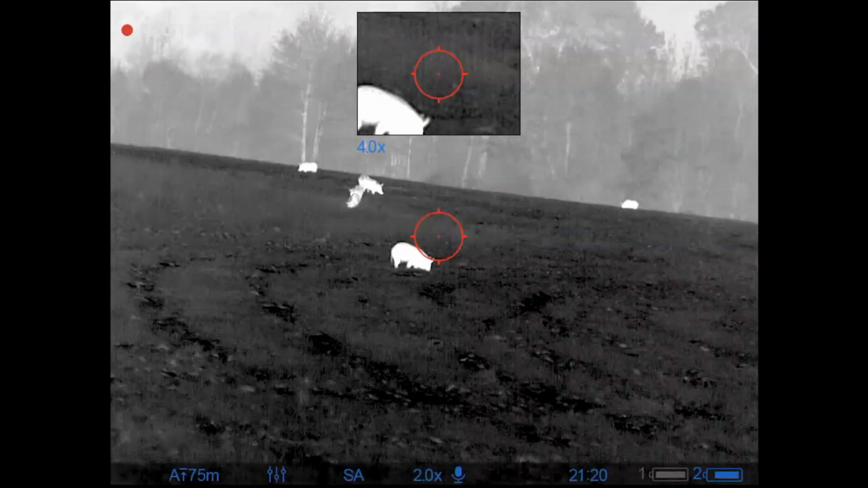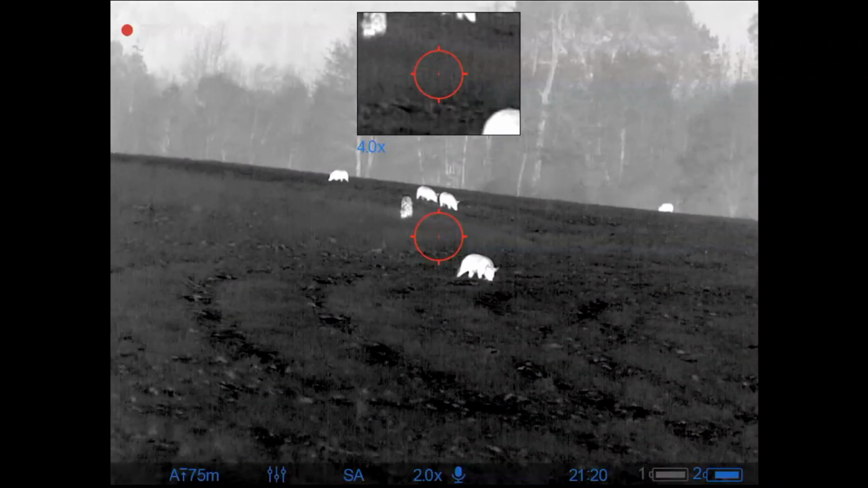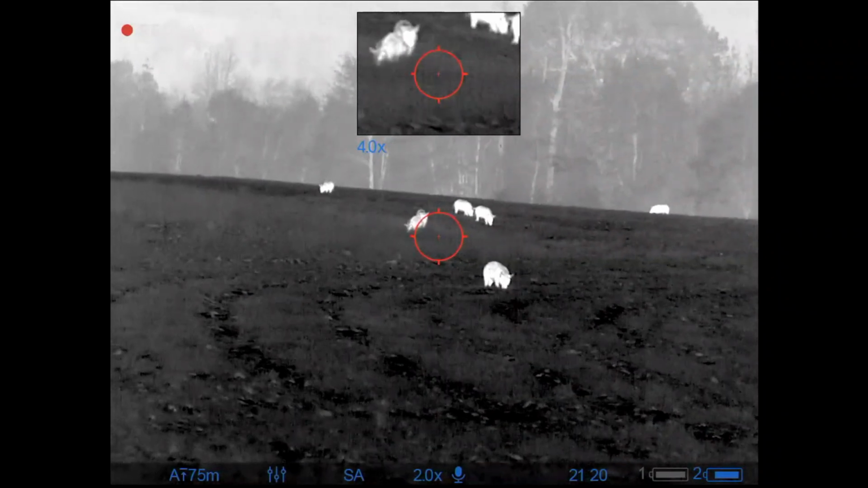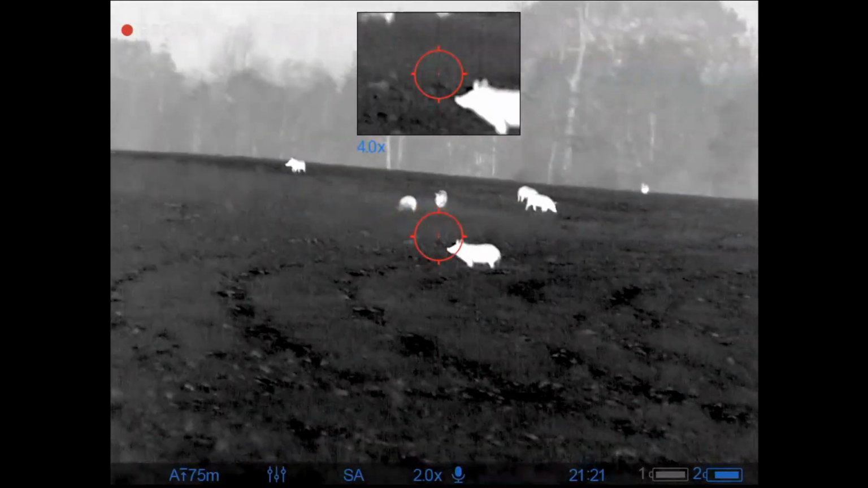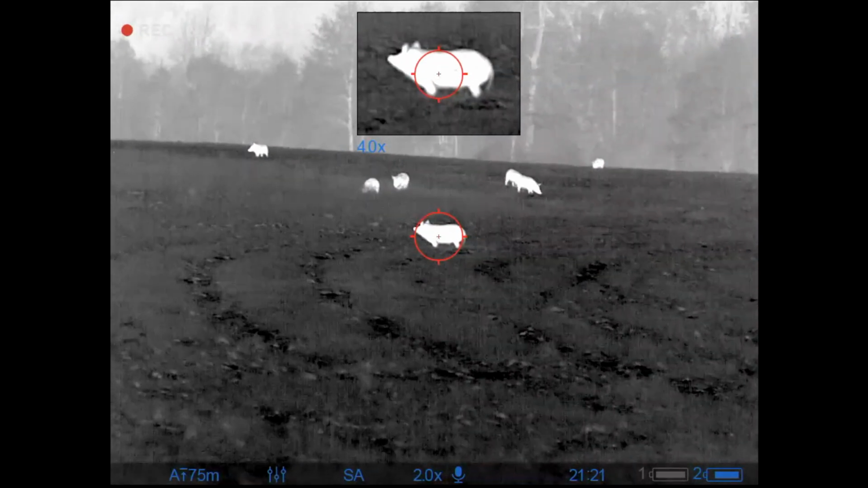Howdy folks, got a chance to do a little hunting over the winter, and I'm going to start off with some pigs here, but I'm going to get caught before I really get a chance to get set up. So I'm going to take this close one. Let's see how it goes.